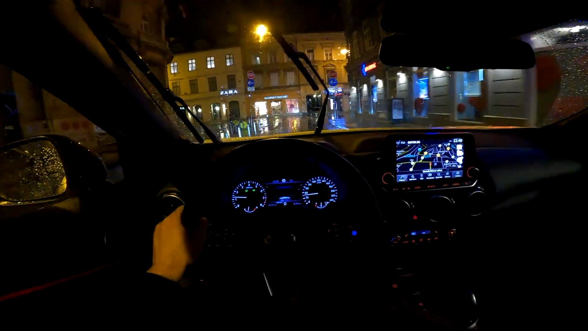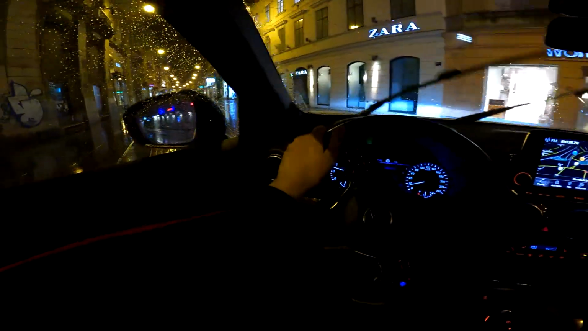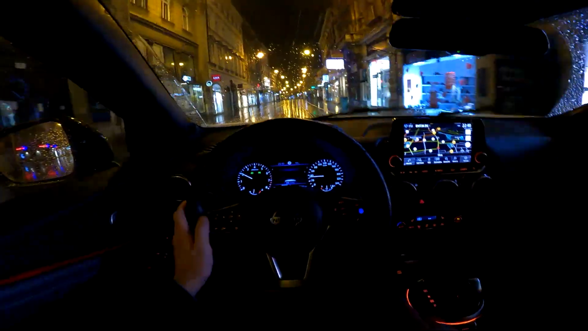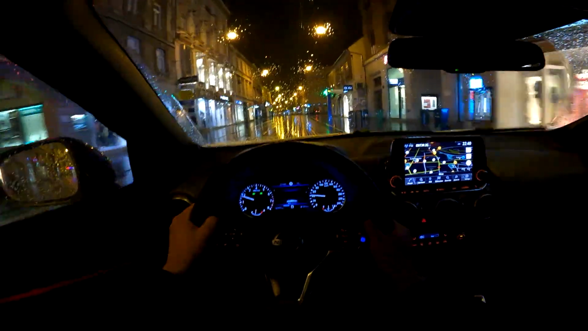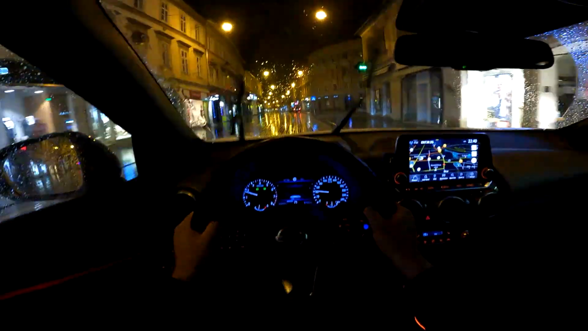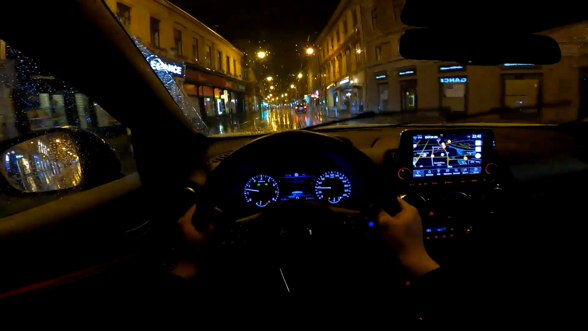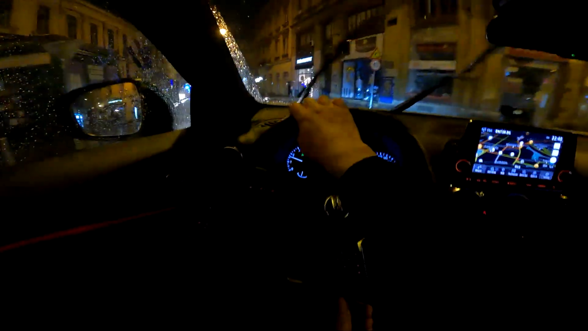So in terms of connectivity, you do have Apple CarPlay and Android Auto. There is also a mobile app for your phone. And speaking about driving, this car sits on the new platform, the CMF-B platform. That means that it is around 23 kilograms lighter compared to the predecessor, and also the driving characteristics have been improved.